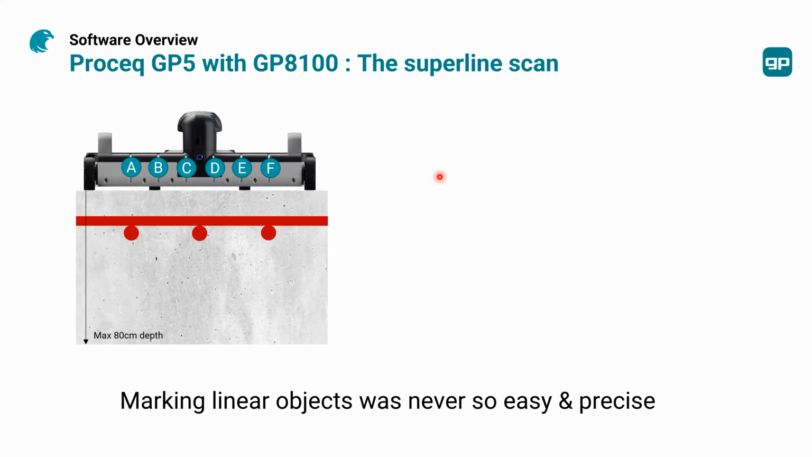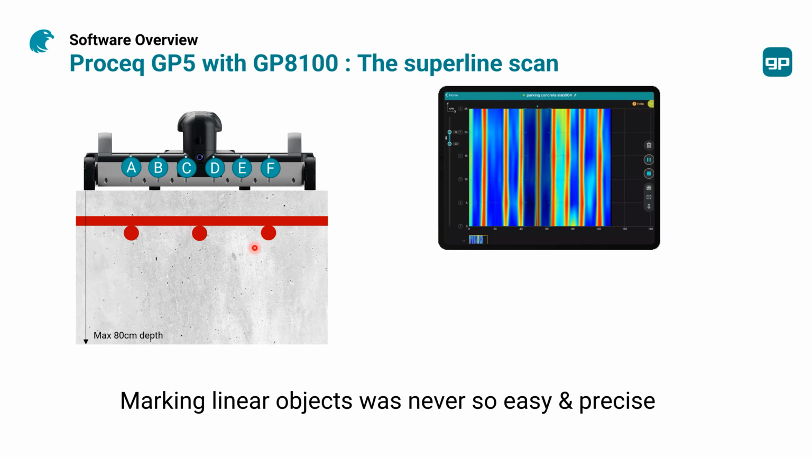So let's discuss a bit about the superline scan. You have 6 antennas, as we said, and you can get the lines of the targets that are crossing perpendicularly to the direction that you're moving your ground penetrating radar. So right now with the GP8100, the marking of linear objects is very easy and very precise. It has never been that easy and precise in the past.